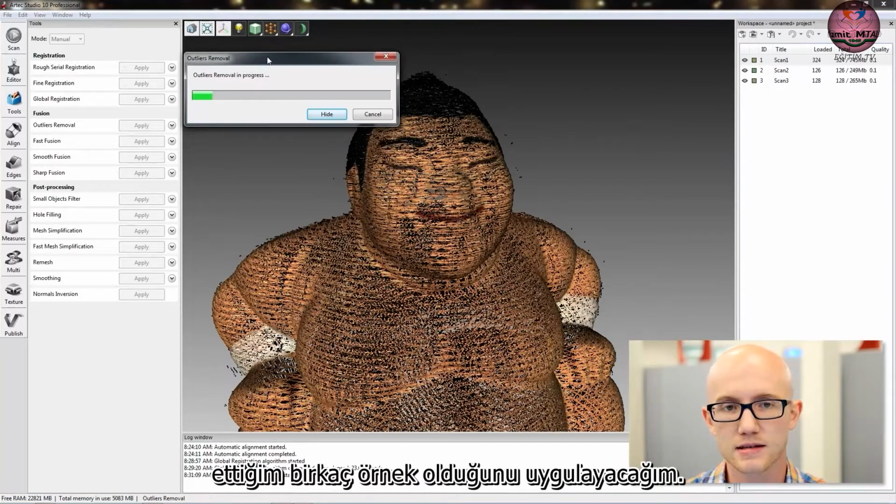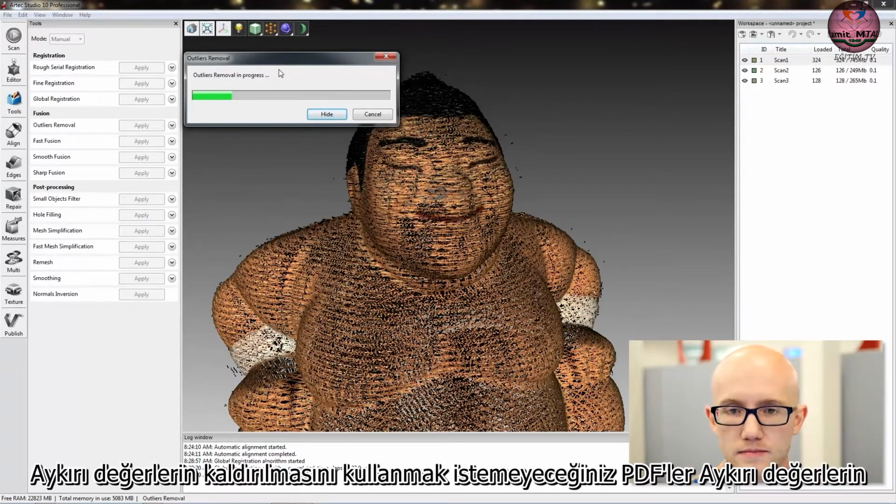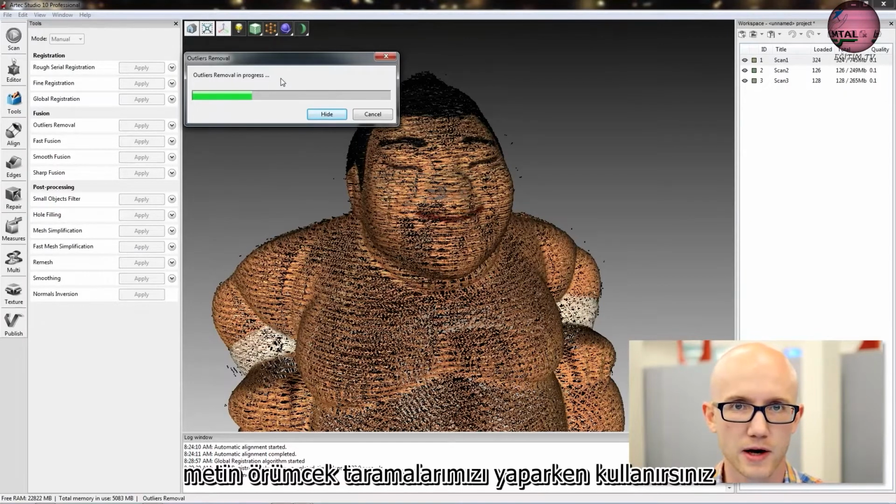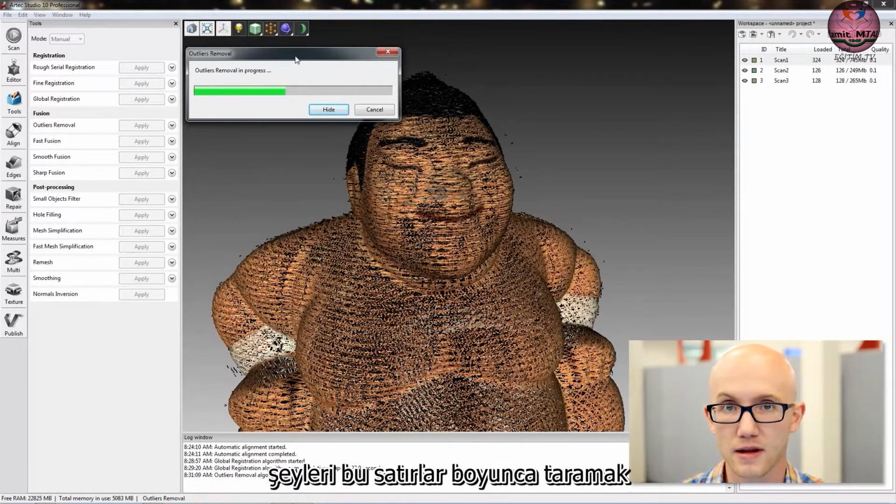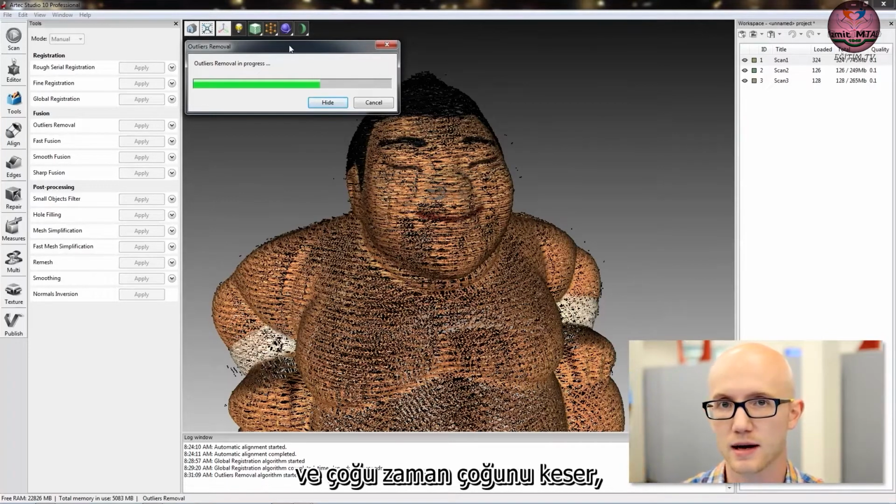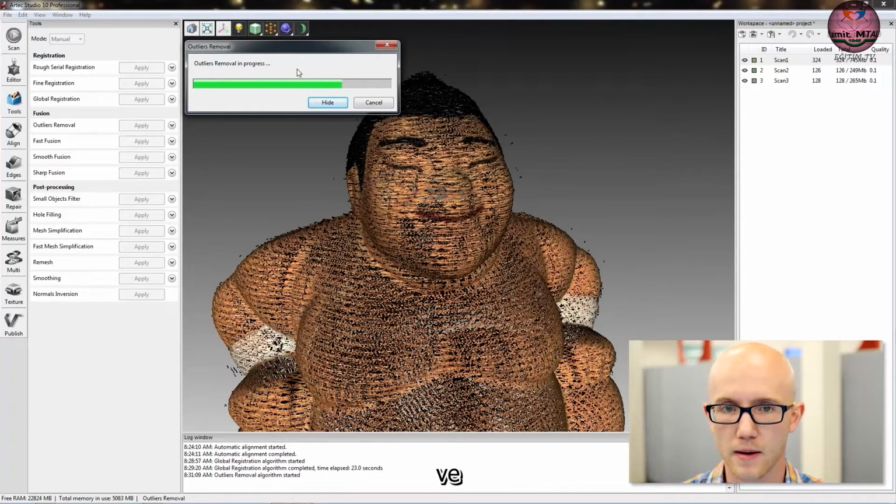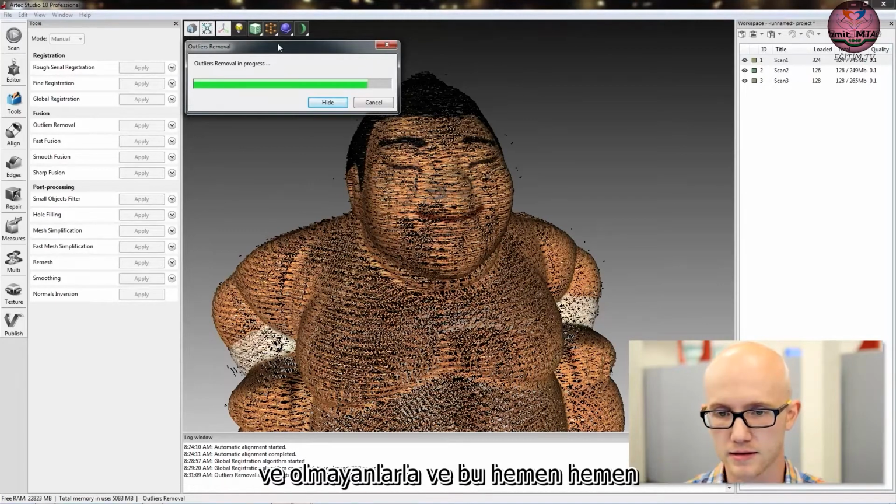There are a few instances that I note on that PDF where you would not want to use outlier removal. You would use outlier removal most of the time when you're doing RTEK Spider scans with mechanical objects and such. If you were scanning things like hair or fur, something along those lines, you would not want to use outlier removal because it will count that hair or fur as noise, and a lot of times it'll chop most of it off. So you do need to be careful where you use it, and you will learn as you scan more what works with outliers and what doesn't.